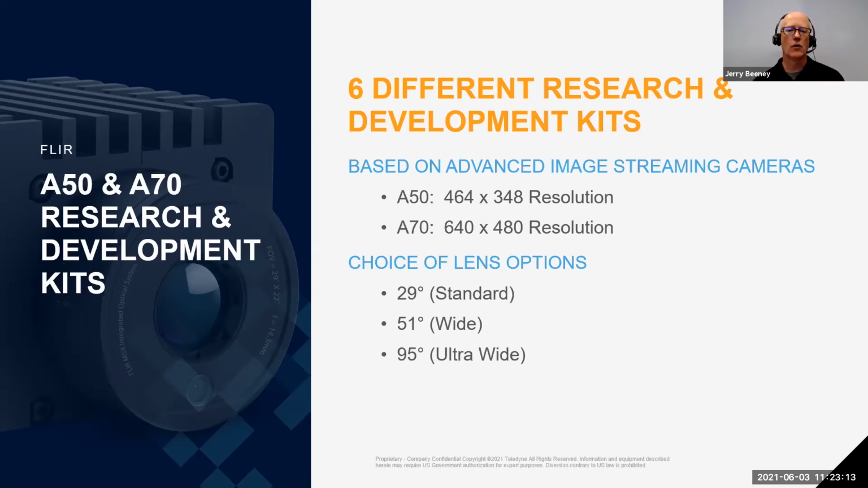And the option for the ultra wide field of view with a 95-degree lens really increases these new cameras' ability to be used in a wide variety of different applications. And just like, if you've been on one of the previous webinars with me, it's just like the A400 and A700 science kits we launched last year. The A50 and the A70 cameras utilize a standard gigabit Ethernet connection for that digital data streaming into the FLIR Research Studio software.